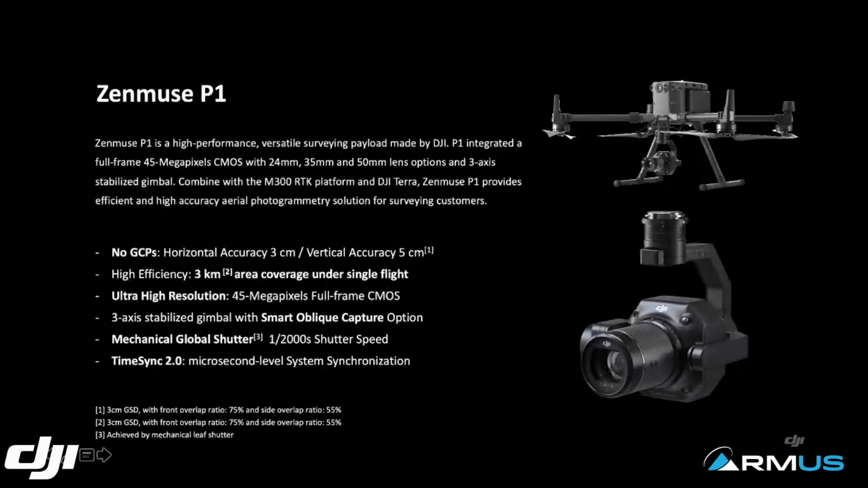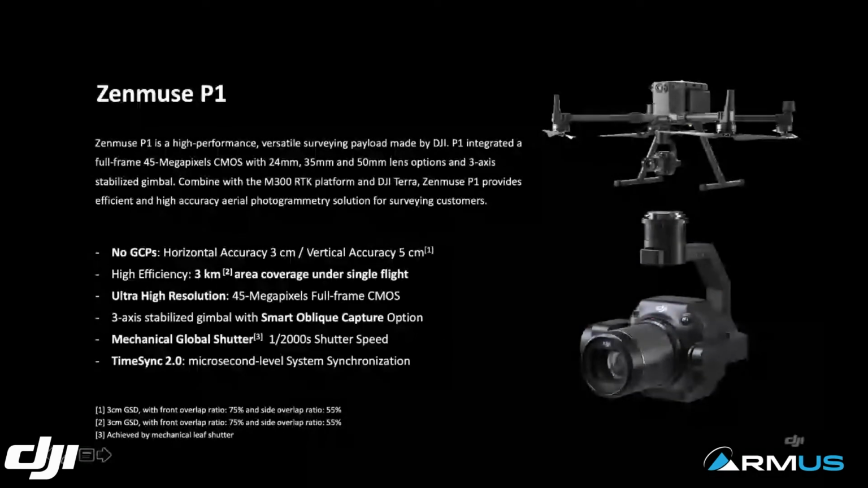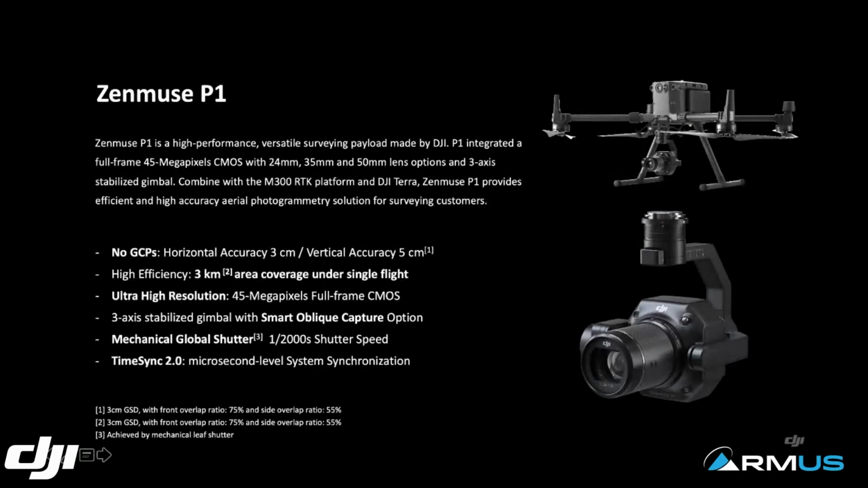The lens of the camera is interchangeable. We do provide many options to the users, depending on how high they want to fly away from the surface of interest. So we have multiple options for the cameras, and all of the lenses we provide are mechanical shutter.